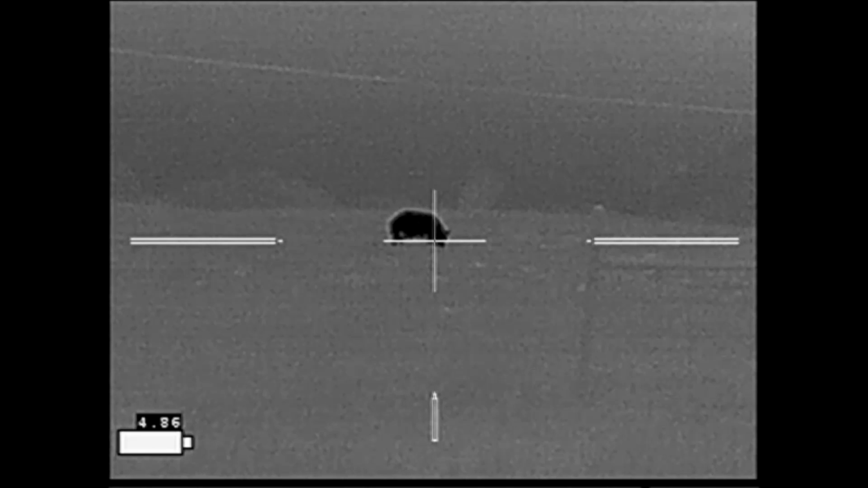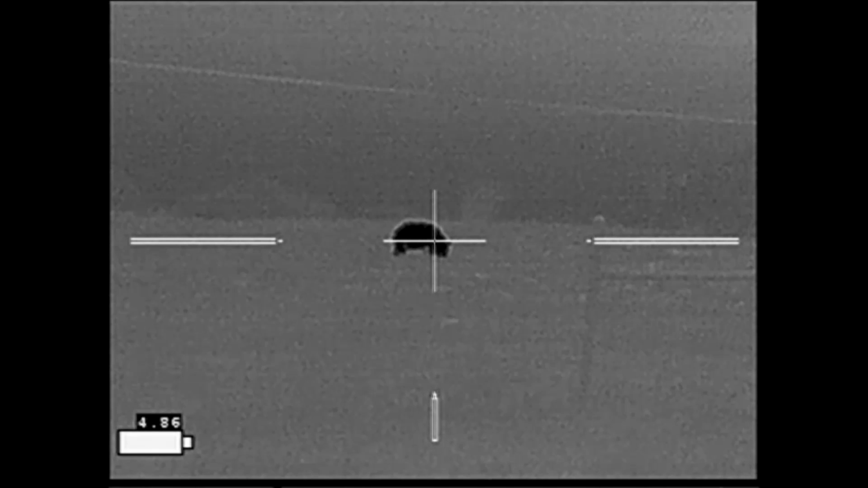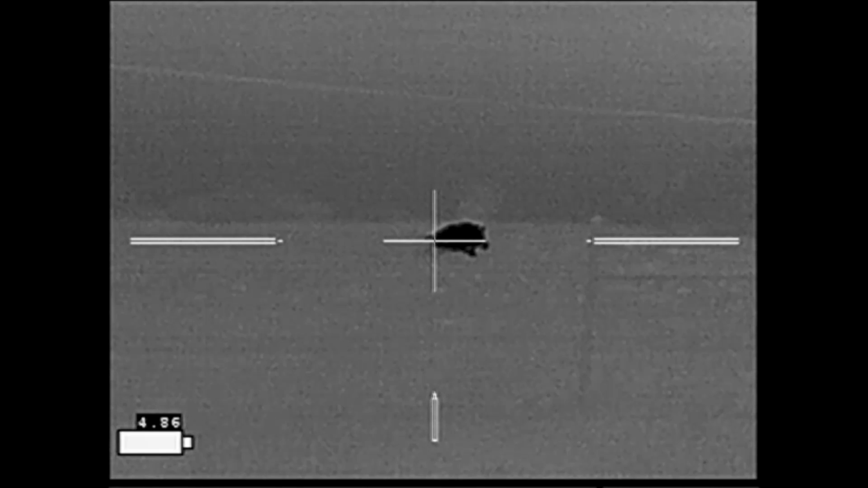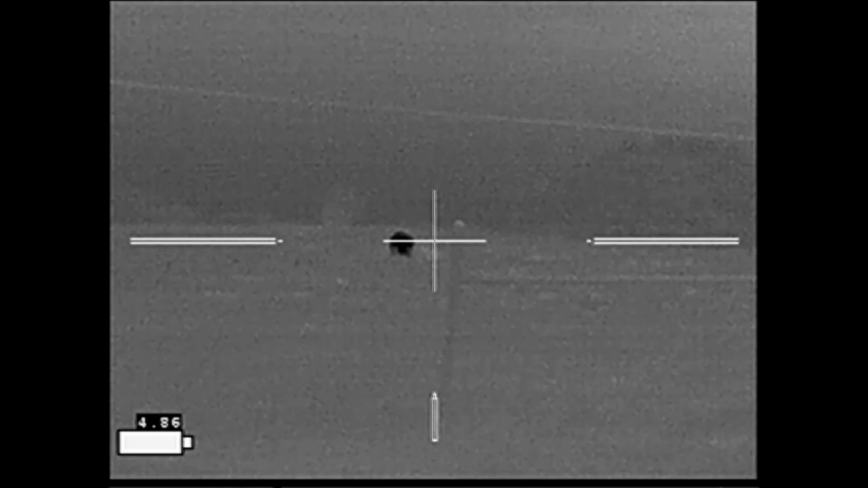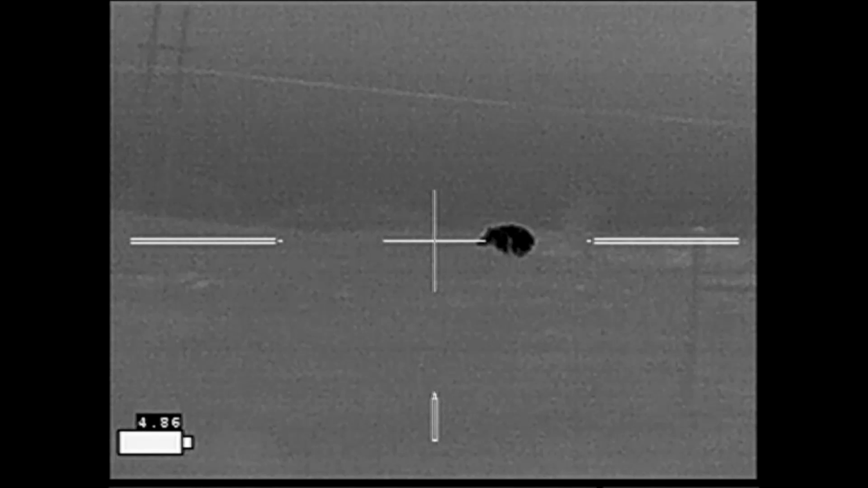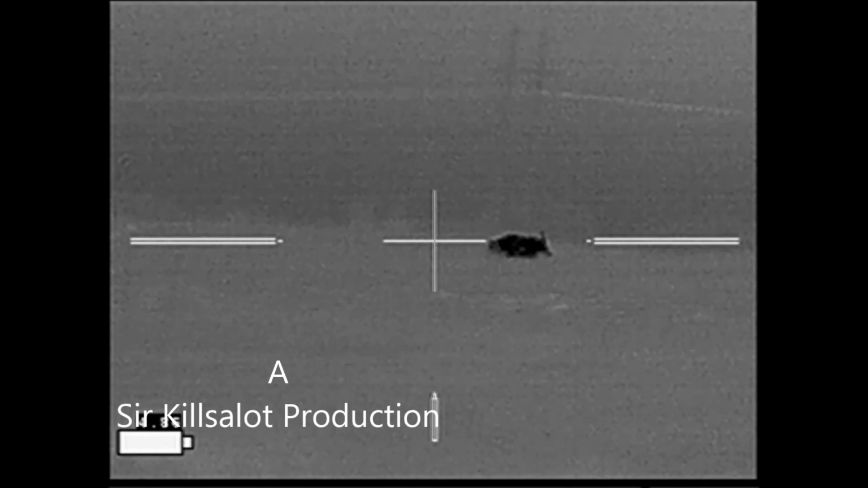Here's a slow motion view of the hog again. Notice as he's tossing the dirt into the air as I get set up for the shot. He responds to the first shot, turns and starts to run. And it really impressed me as he comes around and he's starting to build up speed. Somewhere in here he's probably losing a little bit of his muscle control, and he does a face plant, and the ground just literally explodes up into the air when that happens.